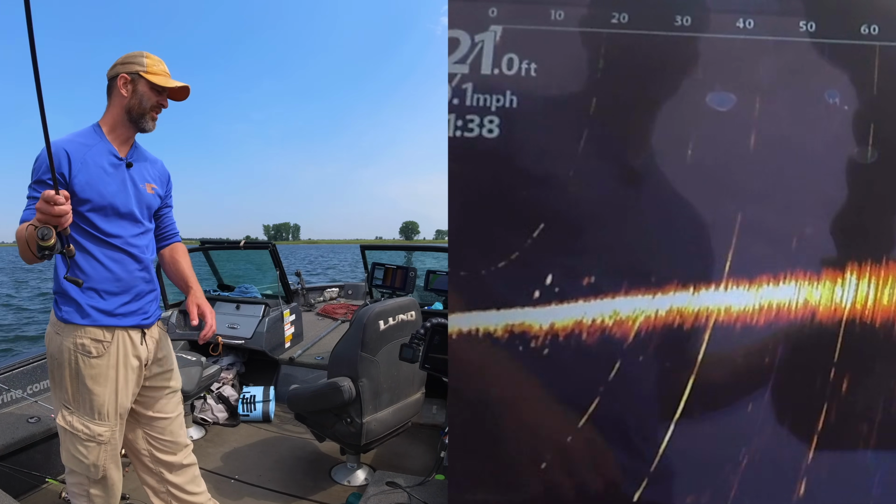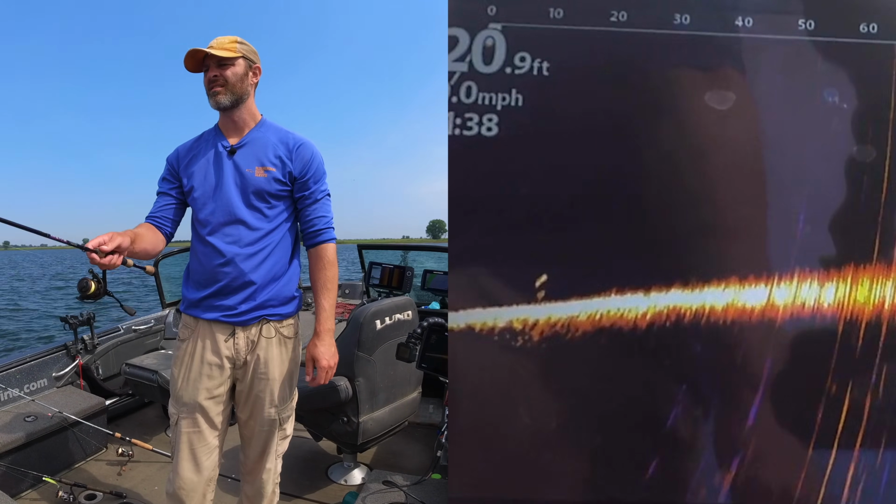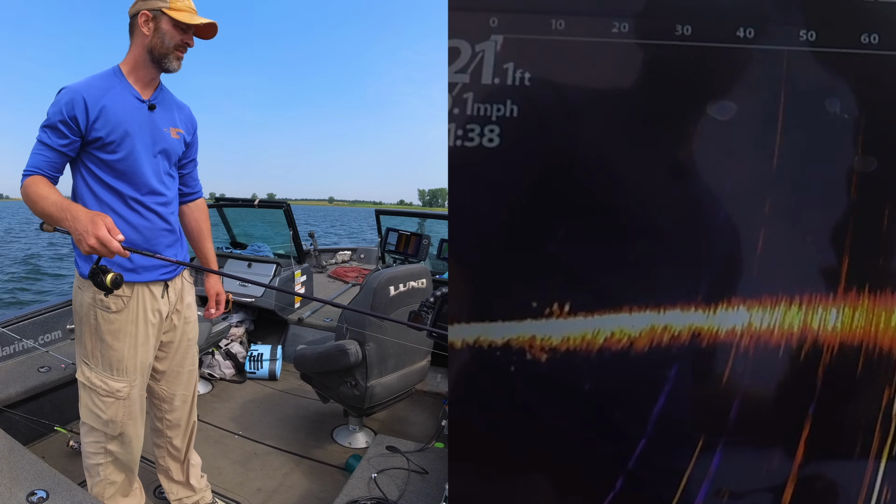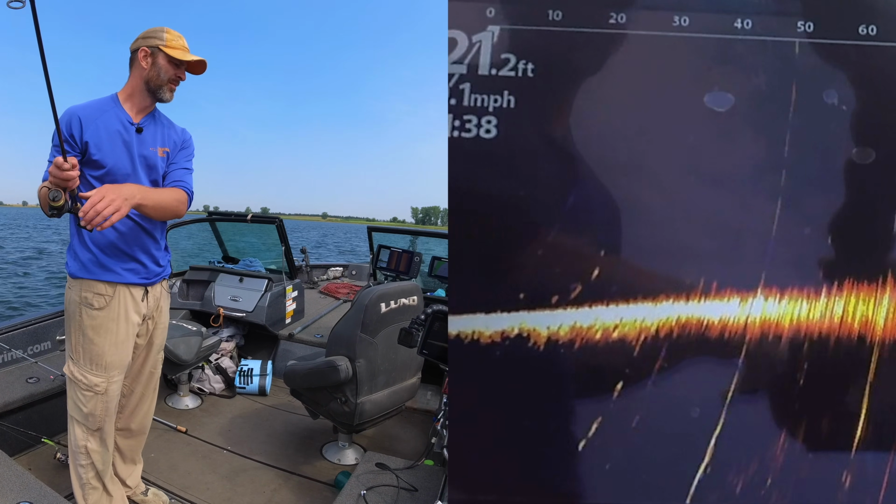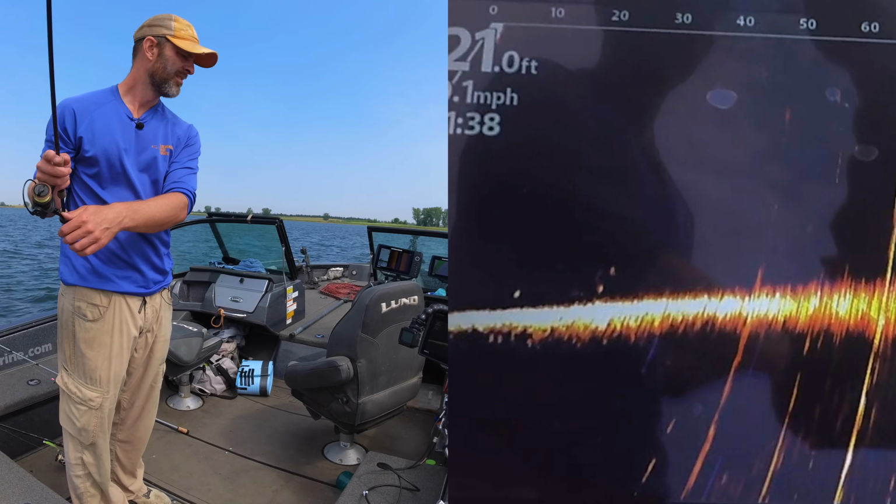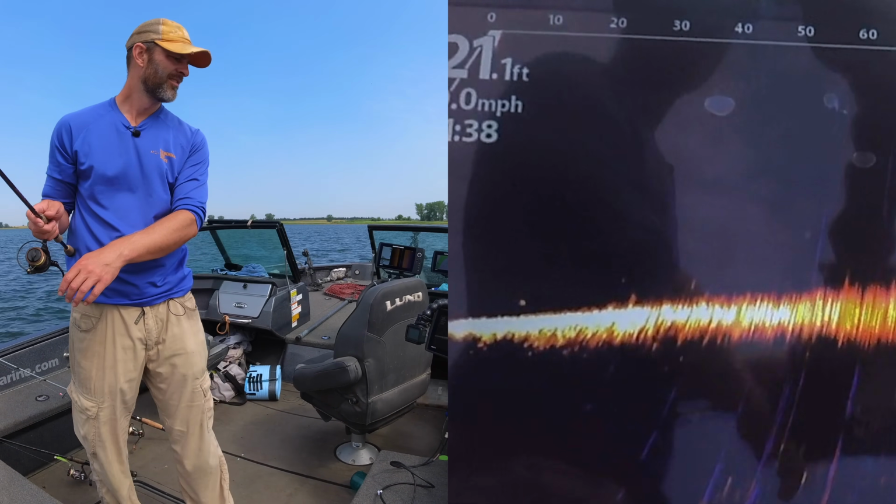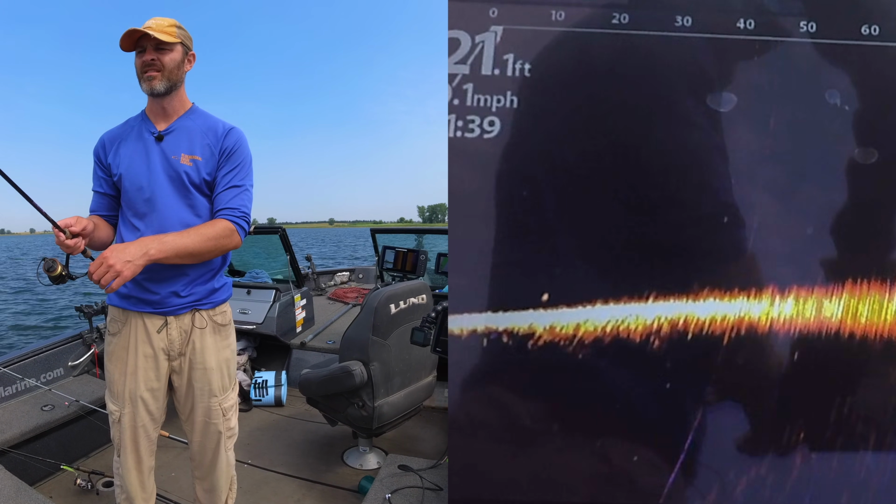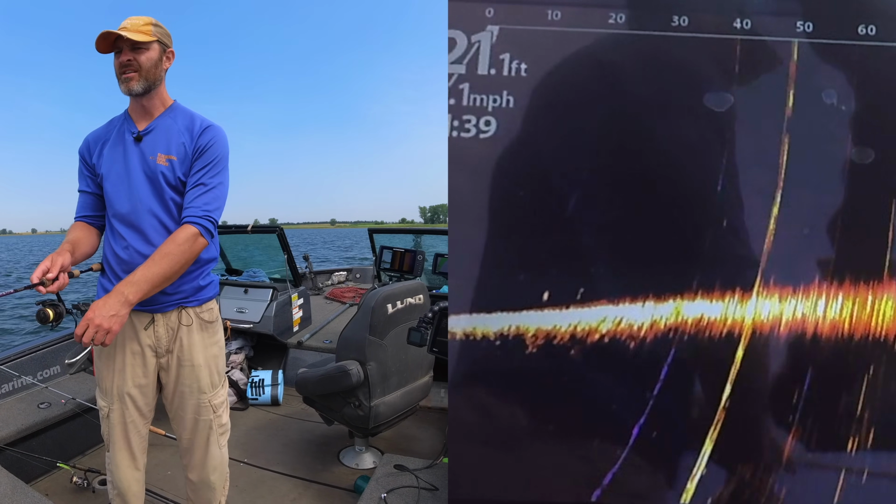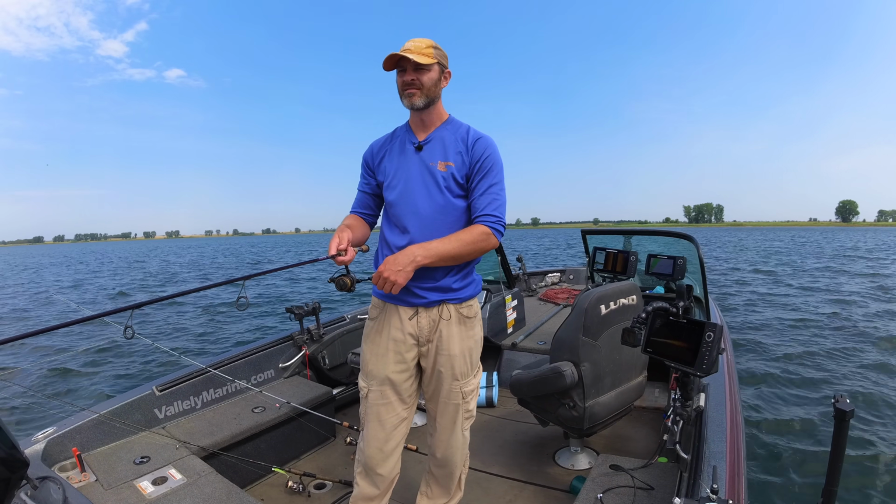Drop down on a few of them here. That one's chasing fast. Is he going to bite? Not so much a biter. Coming up to meet it. Down they go. There's a bite. Give him some slack, reel down. Oh, he broke me off. What else?